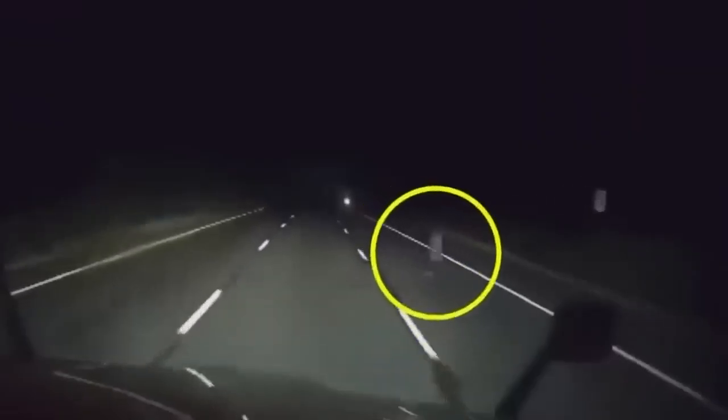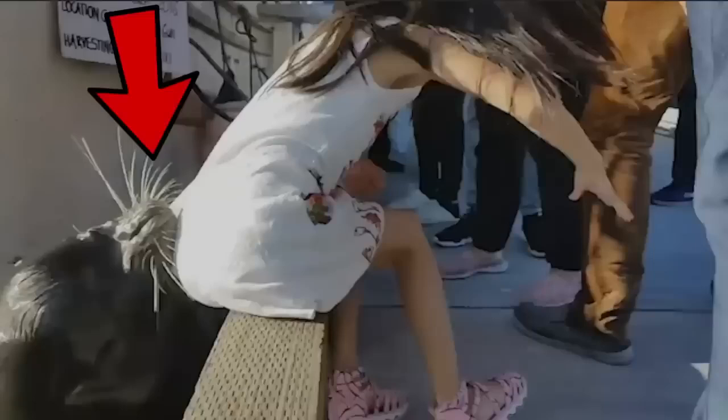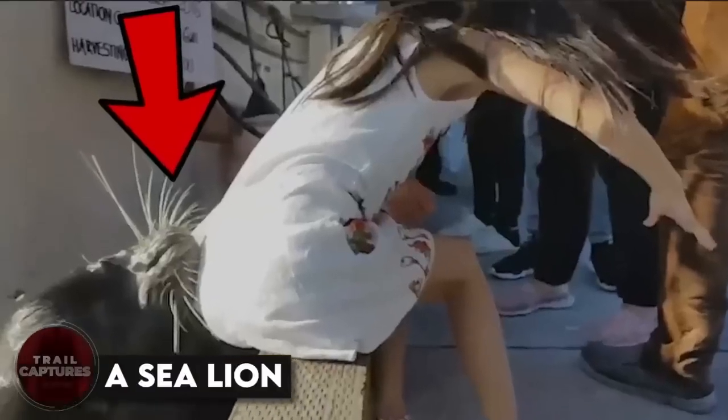However, some skeptics argued that it might have been just a human baby who happened to wander in the middle of the road. A sea lion.